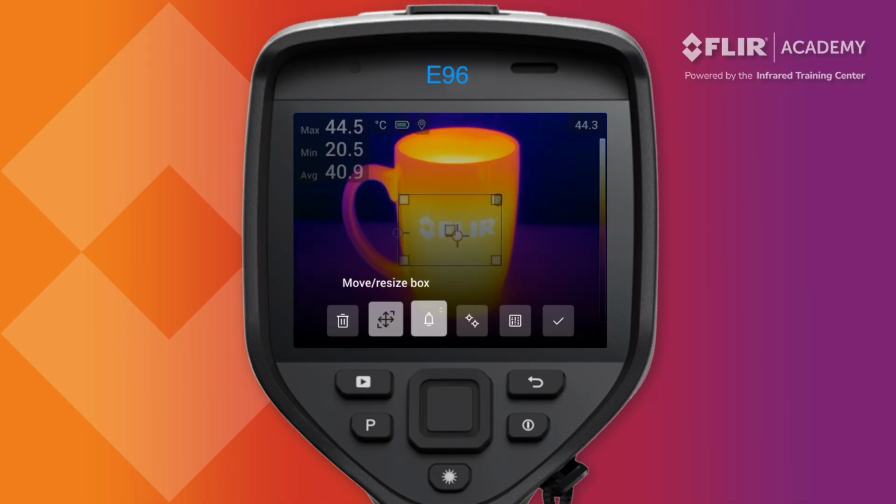Here is where you can also move or resize the area box, which we demonstrated a moment ago. However, most operators will simply drag the corners or move the box around the display. Finally, the measurement tool can be removed from the display by pressing the delete icon here.